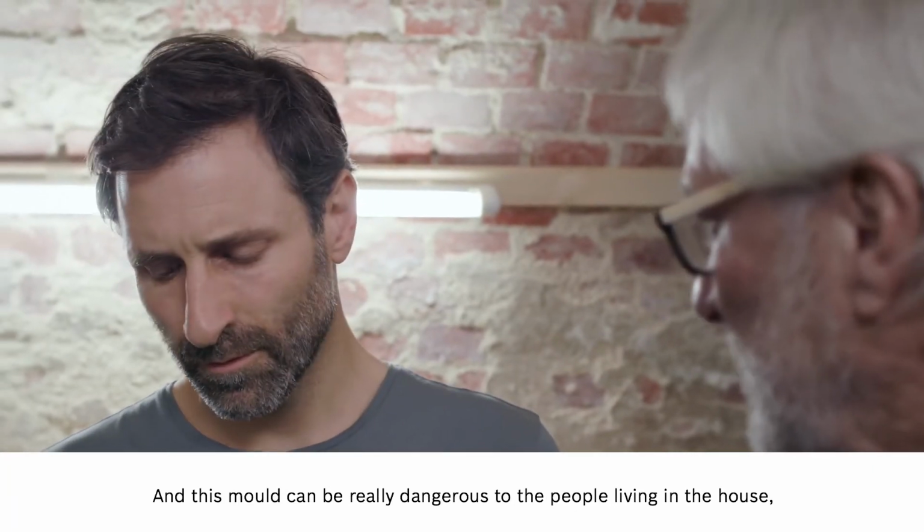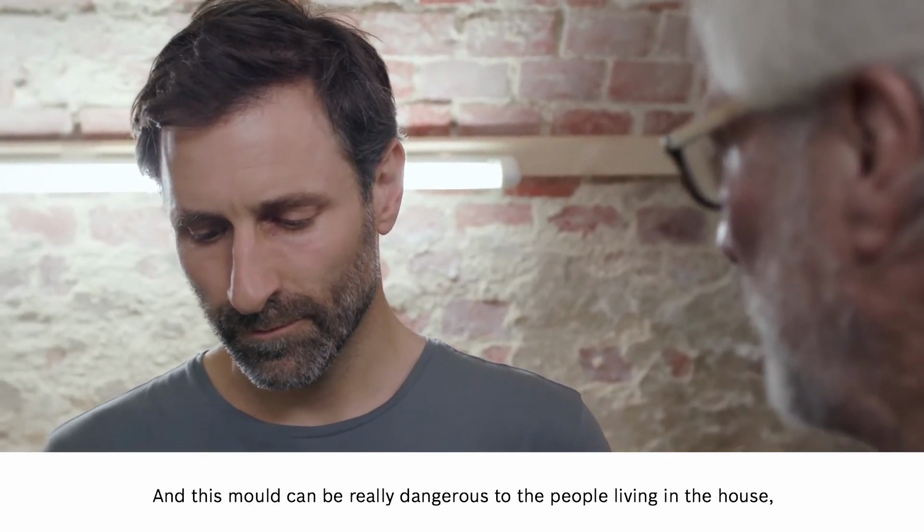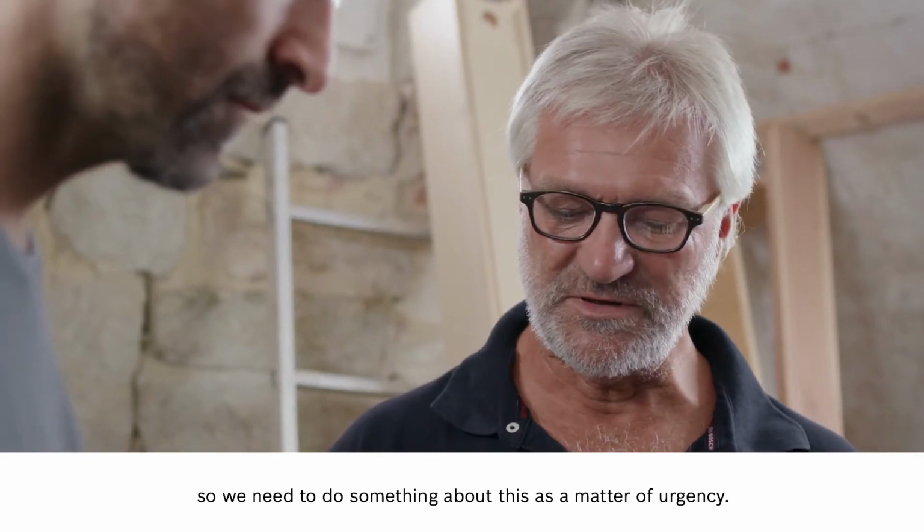Exactly. And this mold can be really dangerous to the people living in the house. So we need to do something about this as a matter of urgency.